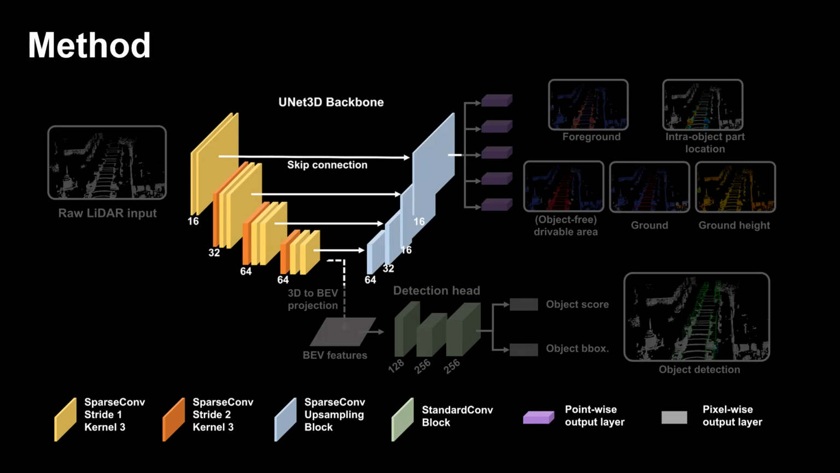The encoder consists of several 3D sparse convolutions and downsamples the input spatial resolution by 8 times in order to extract high-level LiDAR features. The decoder gradually upsamples the LiDAR features to the original spatial resolution via 3D sparse deconvolutions.